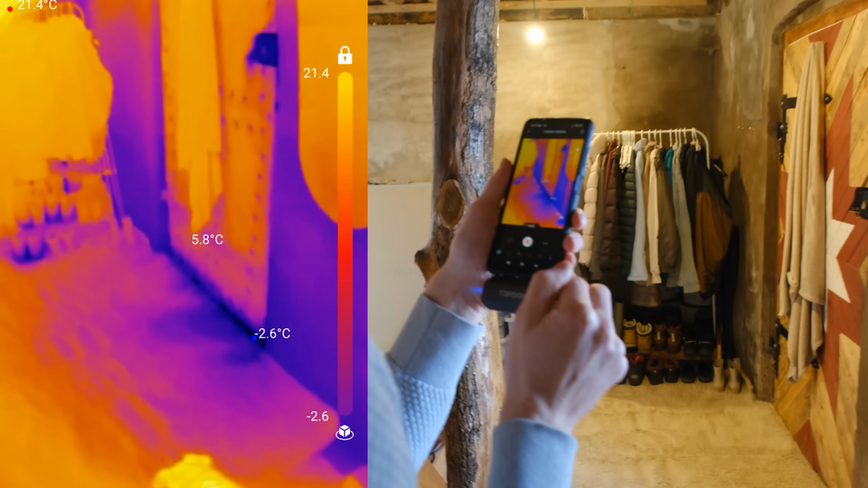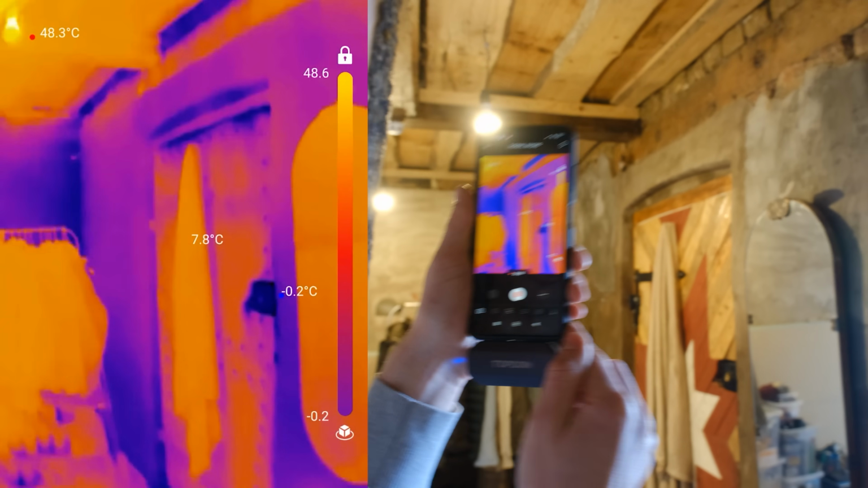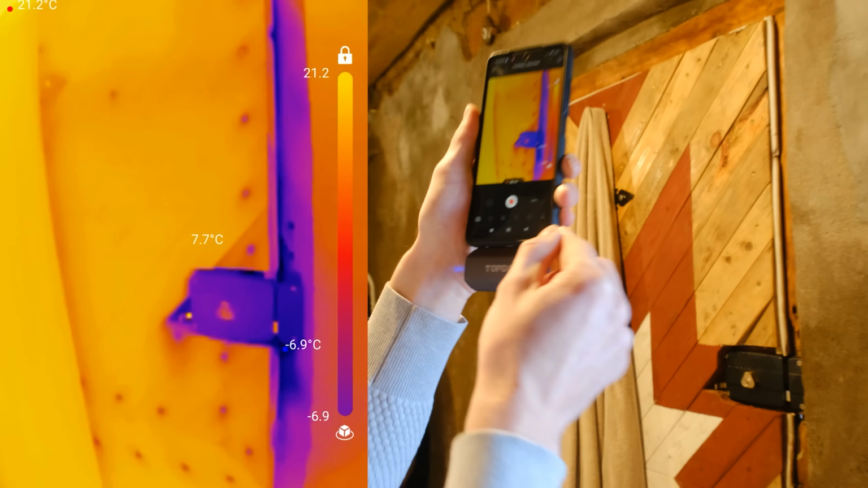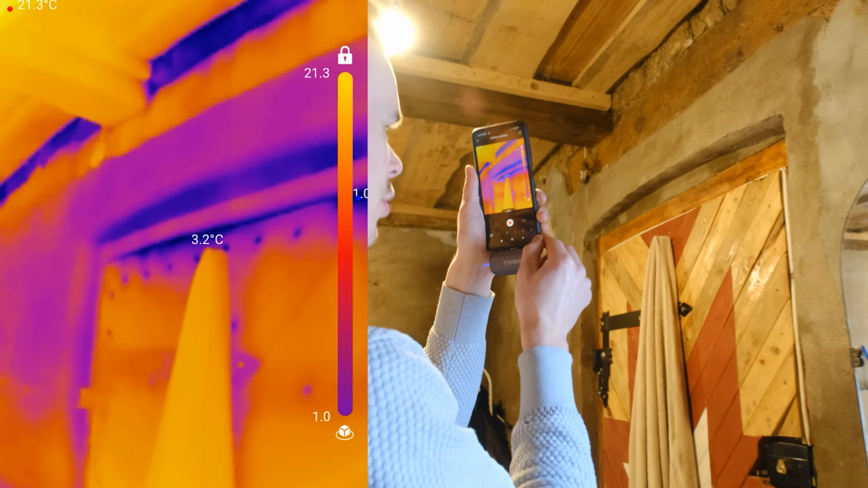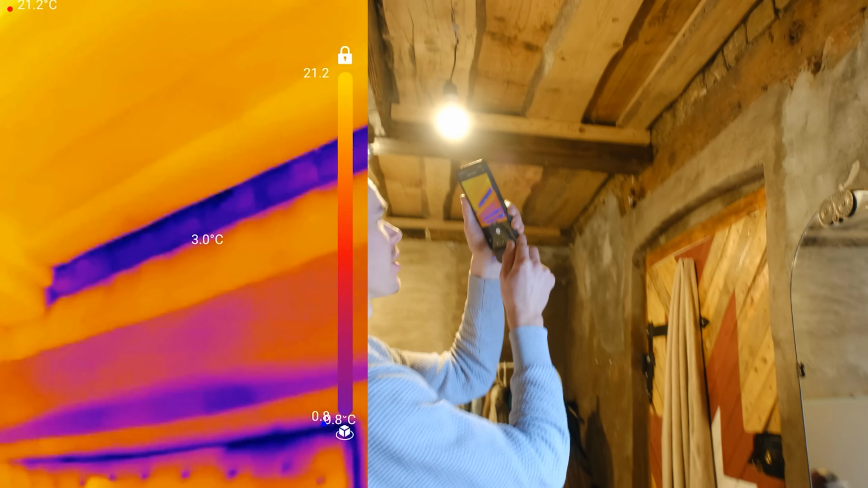So as you can see, the door is at -2.4 down there. Thank you, Keita. That lock is 0.2. It actually in the morning was -7. Ah, there it is, -7. So that's coming in at -7 degrees of cold. And on the top is the same thing. It is now 2 degrees in the morning. That was around -3 degrees coming in. We check those tops. That is pretty cold up there as well.